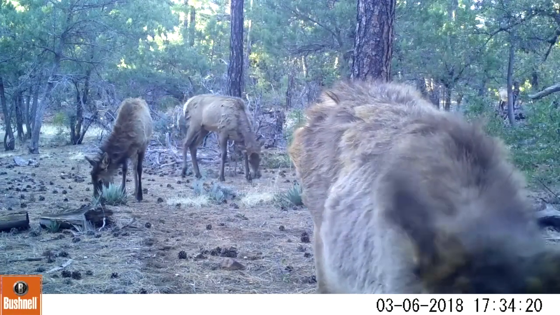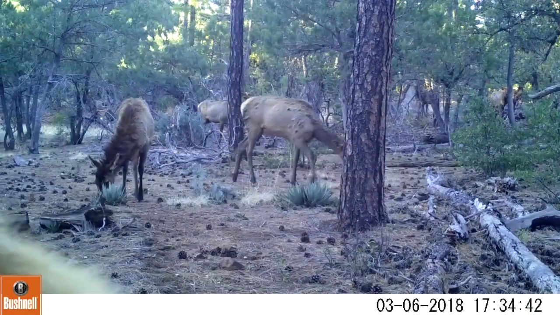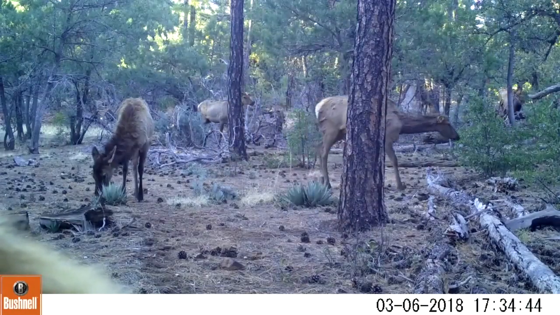This young one has some vocalization. It also appears to have little buttons on its head like it's a young bull. Maybe we'll start growing its spike antlers this year.